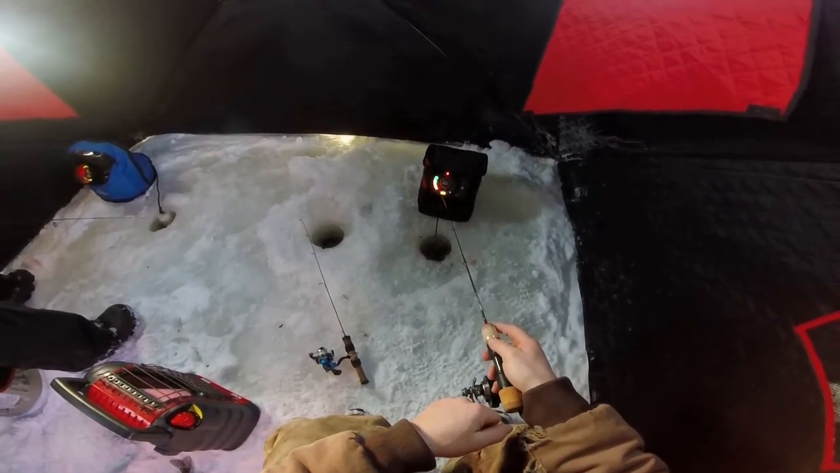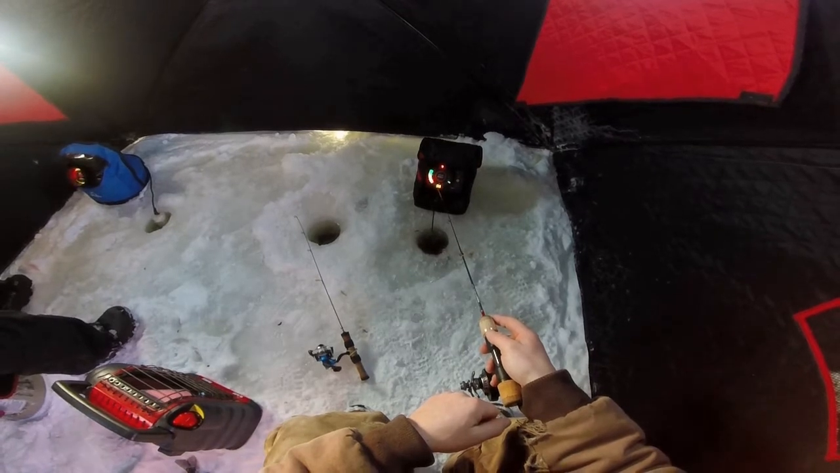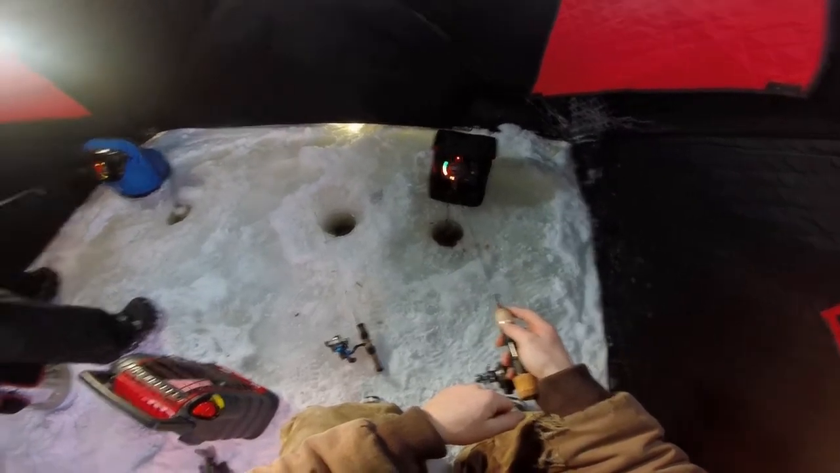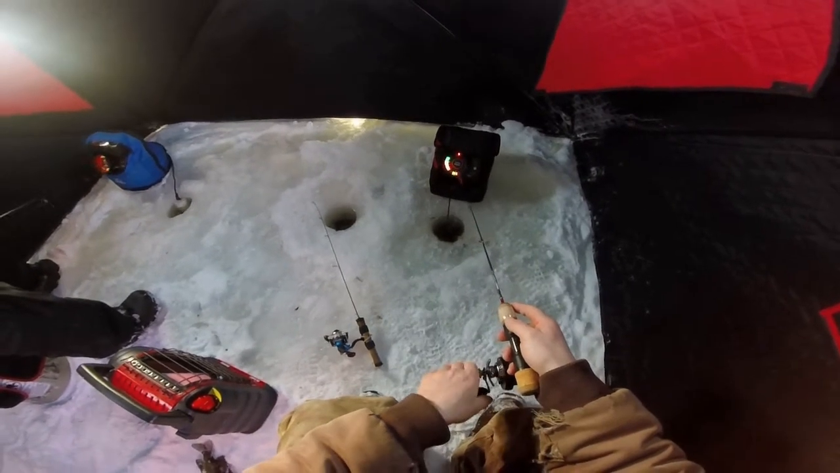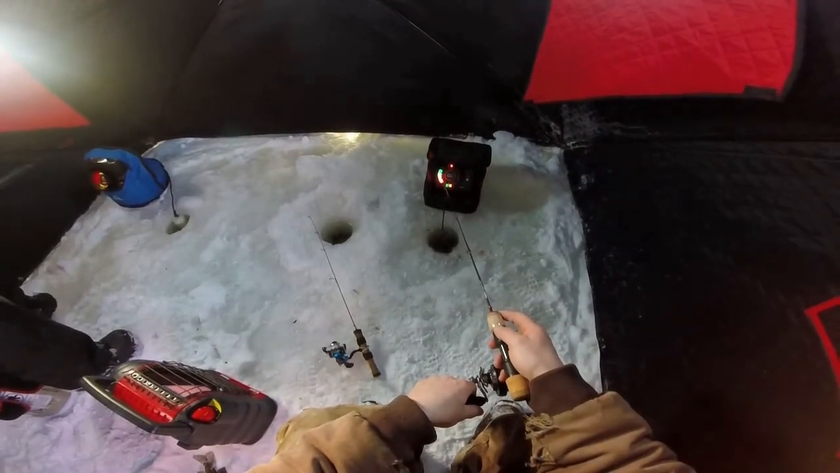I feel like I'm drop shotting with as many misses as I'm doing. If I was drop shotting, I wouldn't be missing. I would be catching these fish. Oh, here comes one. I'm catching mine first. I have a chance.